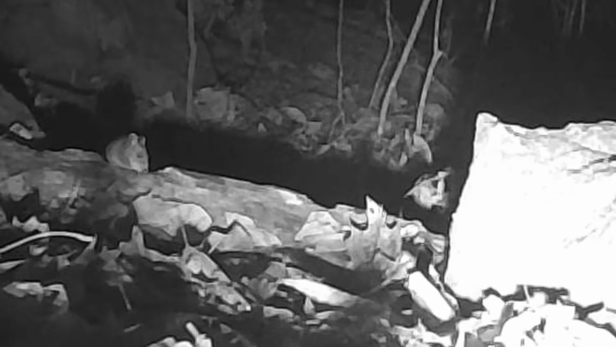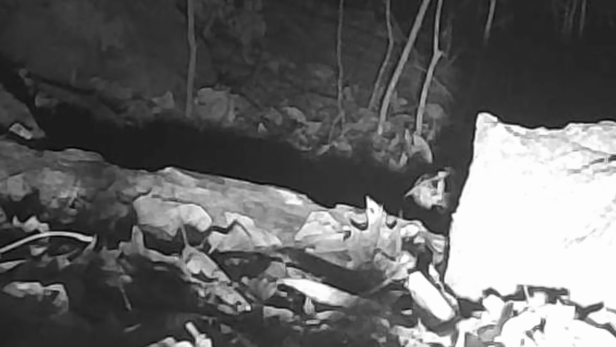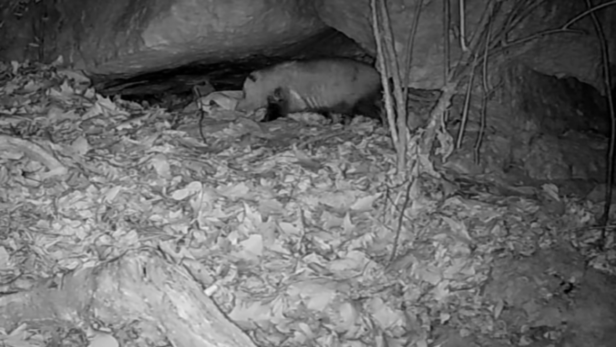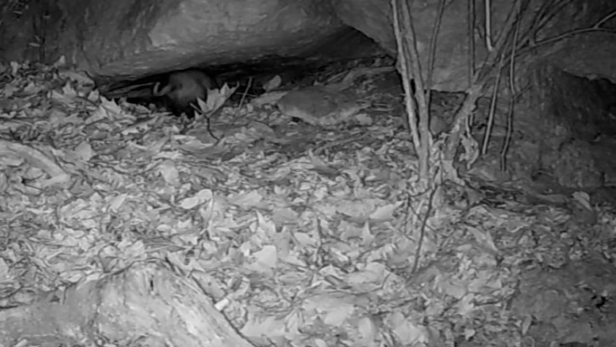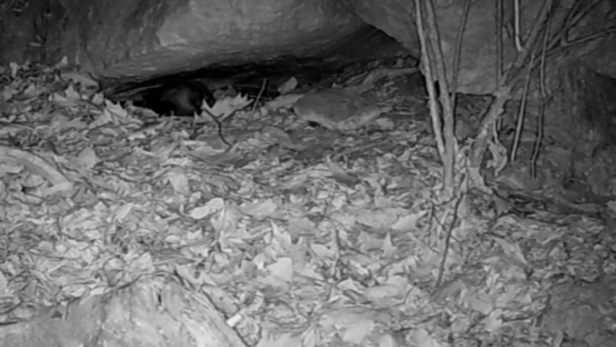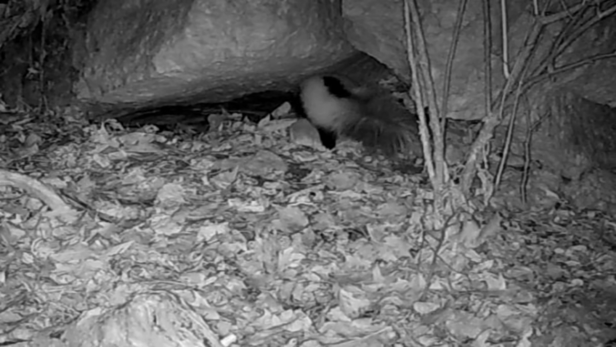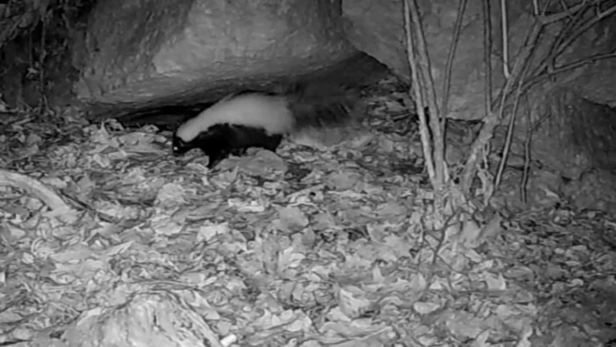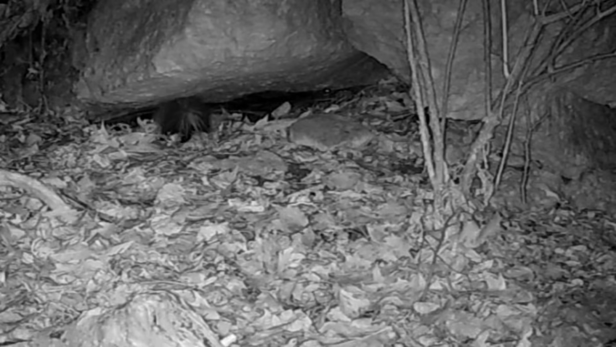The little old field mice, they out doing their thing too. Everything's getting ready for winter. And up at the rock, there's old Chub. Chubby's going under the rock. He's going to call it an evening. There's old Stripe. But that looks like Spike there, where his tail is. I don't know if that's Spike or not, but he's going under the rock too.